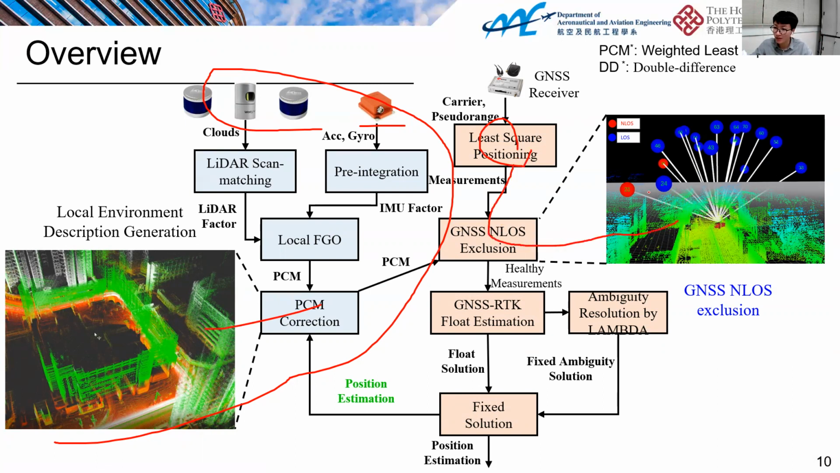do the error detection. For example, the red one here is the NLOS satellite, and the blue one is the LOS satellite measurement, and the green points here are the online generated local map. It's a representation of the environment, including the trees and the building walls, and even dynamic objects.